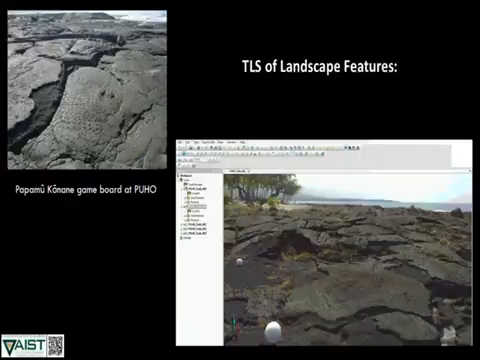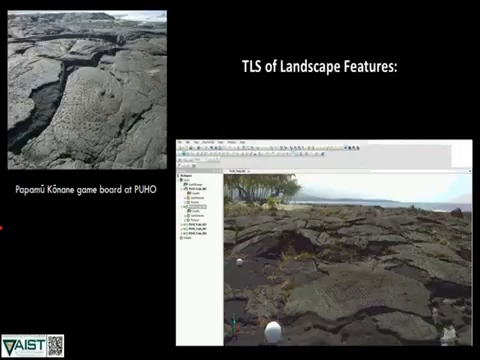The first example I'll show you is from Puho, and this is the Konani game boards that are so important as a feature on the landscape. And so how do you document these different scales? We used an approach here. Here we're using terrestrial laser scanning at the landscape scale, documenting the entire area that this feature is found within.